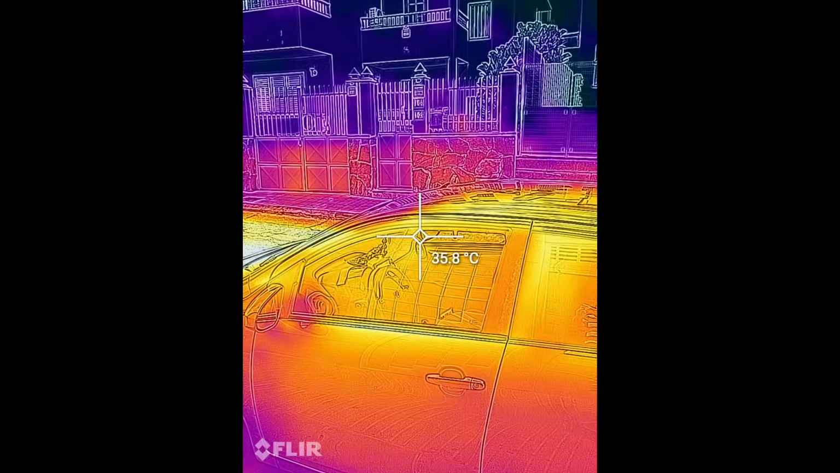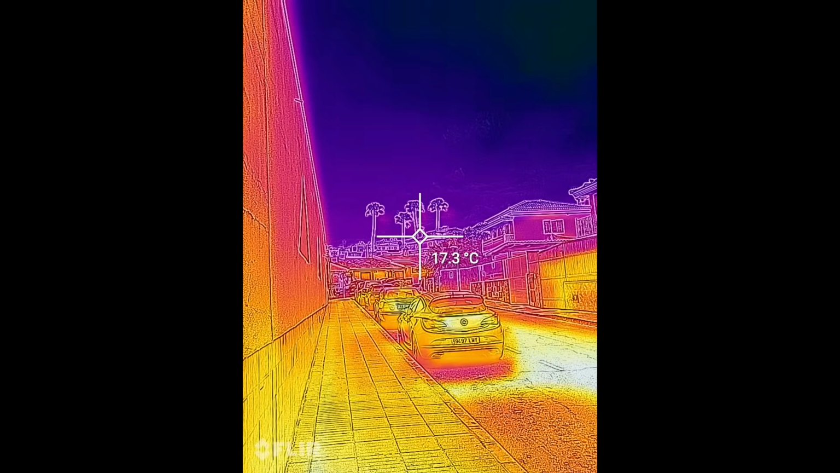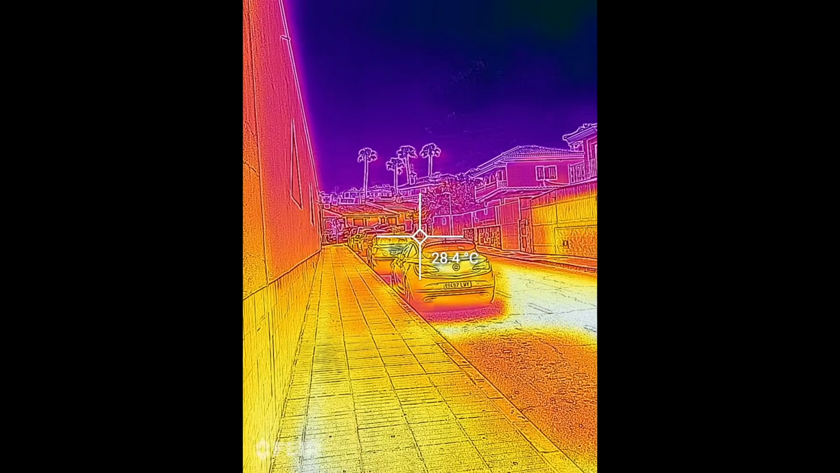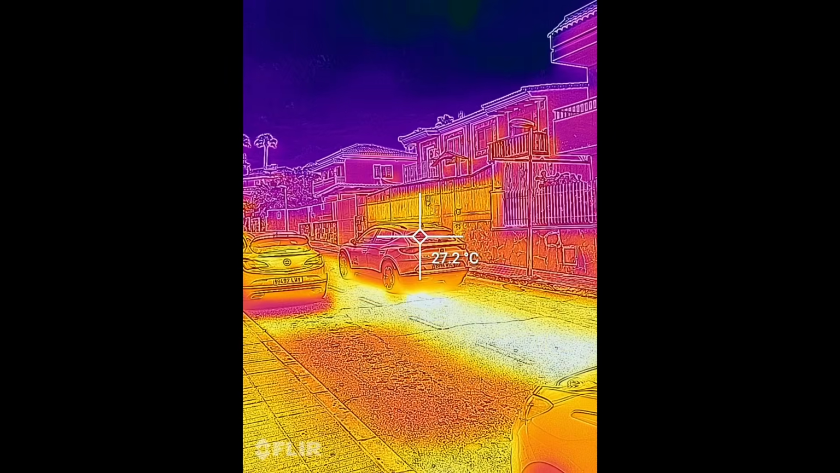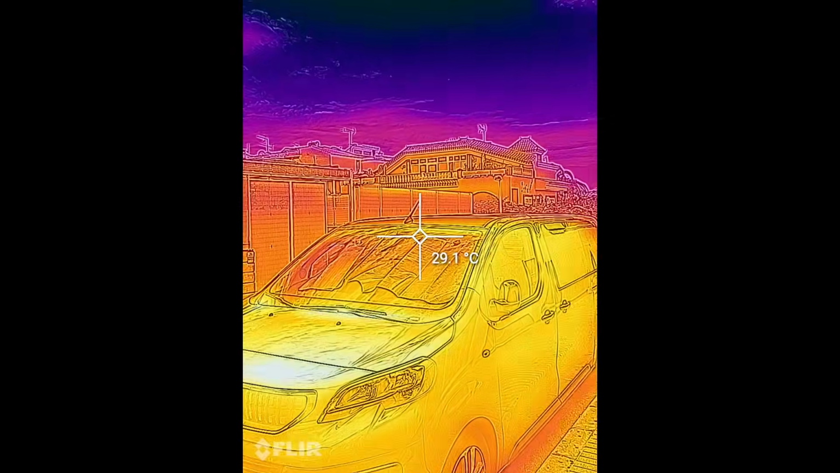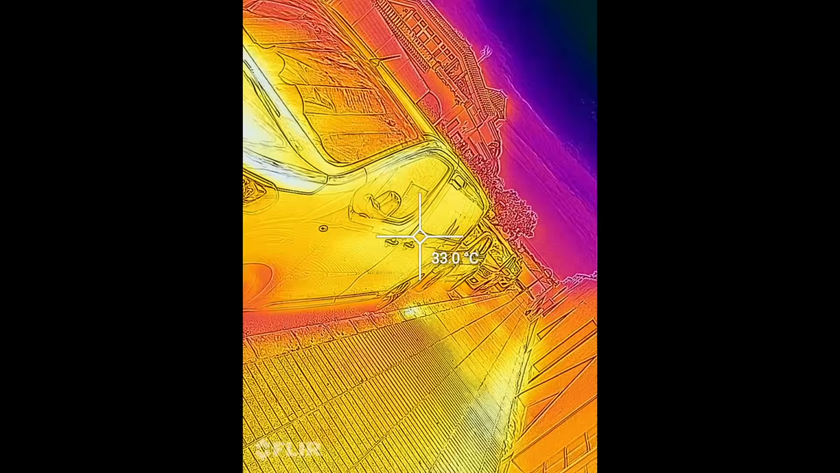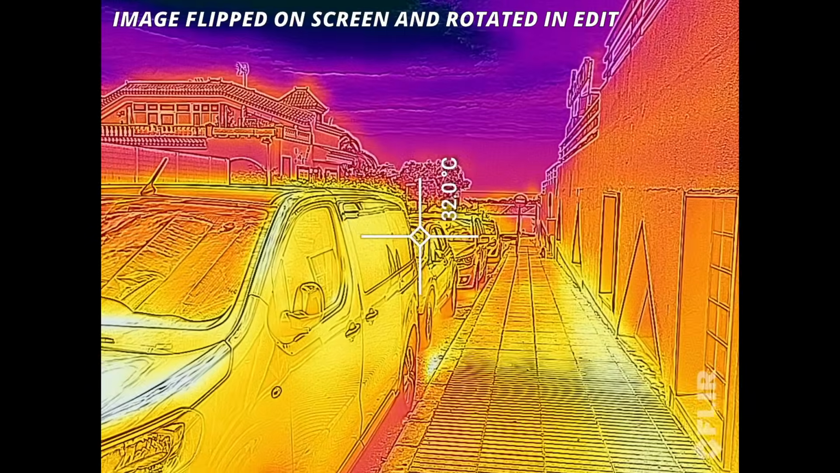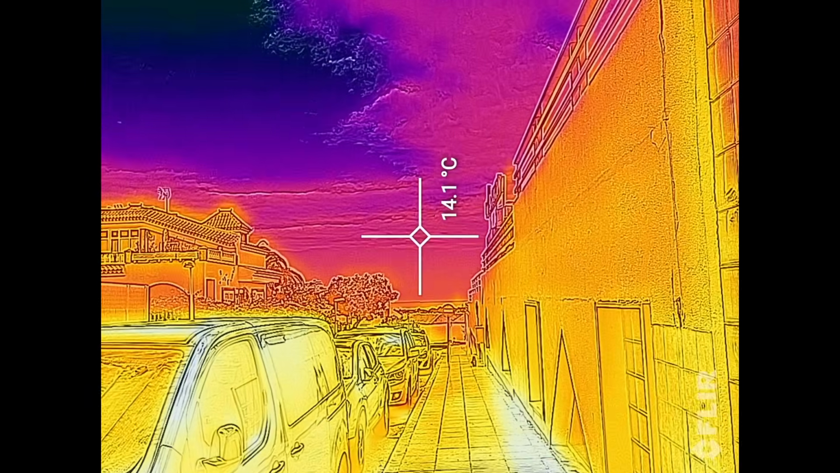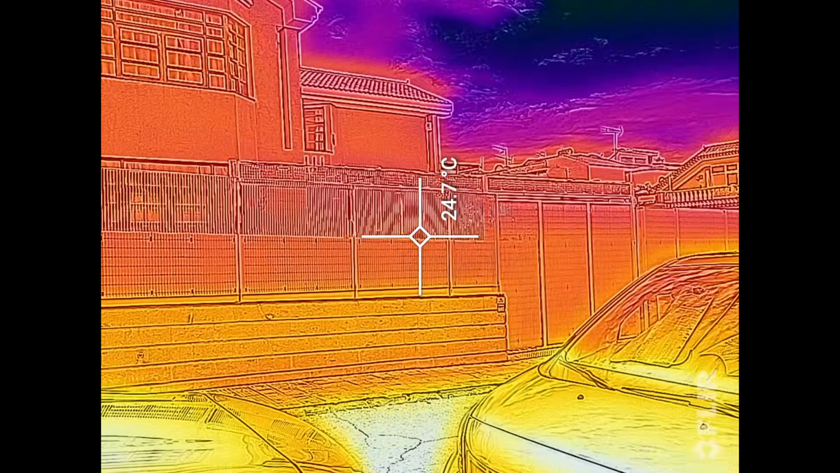Okay, here we are on the street. A bit cloudy at the moment. Yeah, we can see the temperature of the cars. Let's see a car come past. There we go. So this is definitely bright enough for me to clearly see this in daylight. Does it actually? Yes, I'm now in landscape mode. Interesting. Seas down there. So that's some distant tests with it.